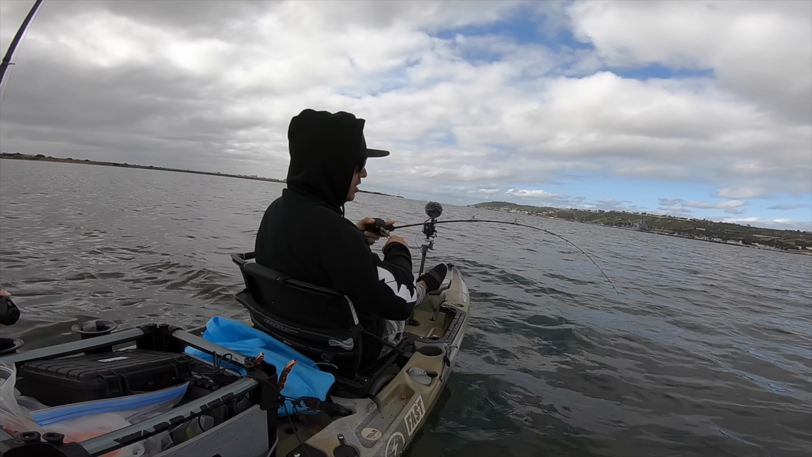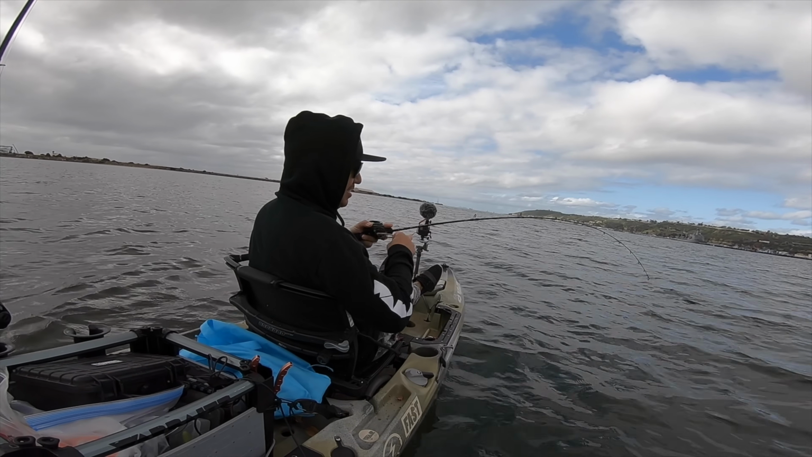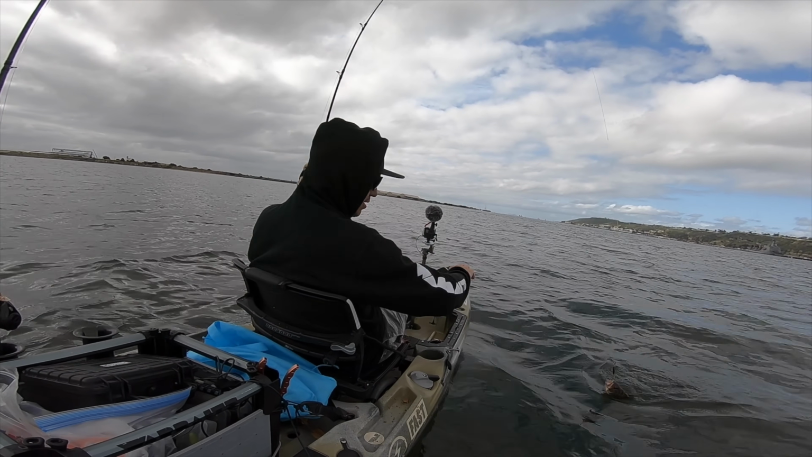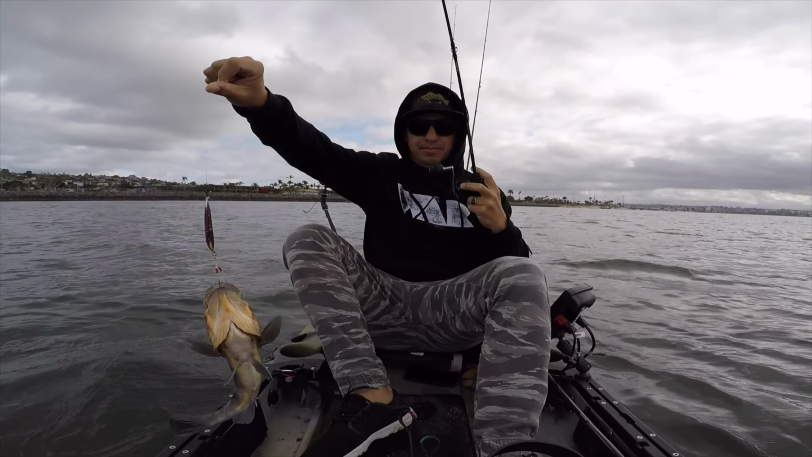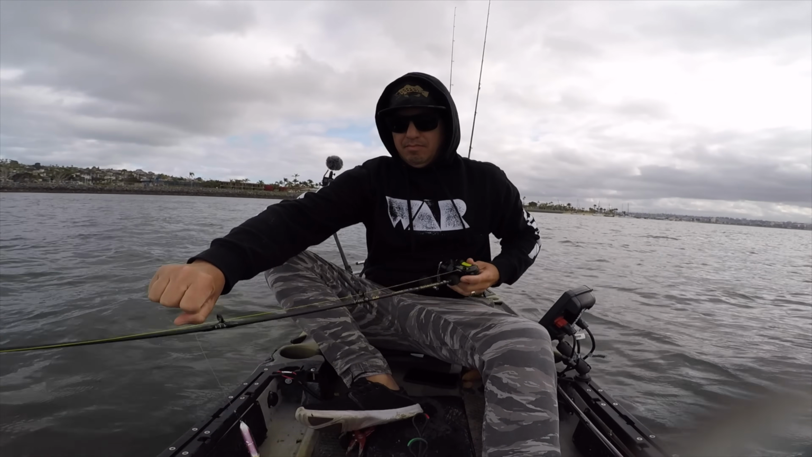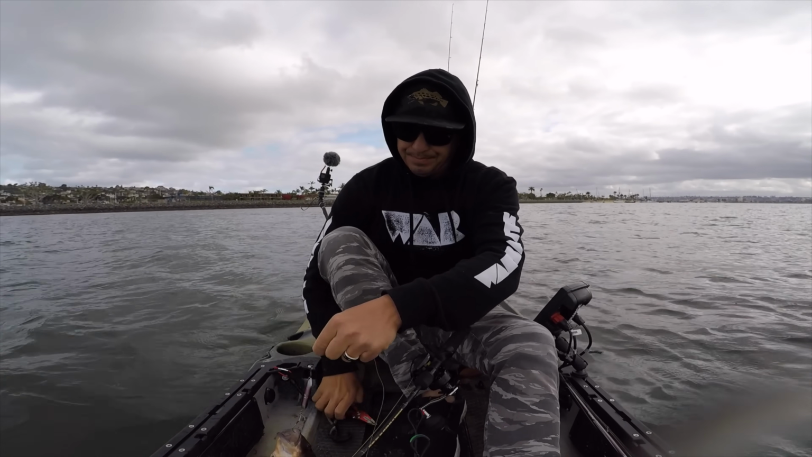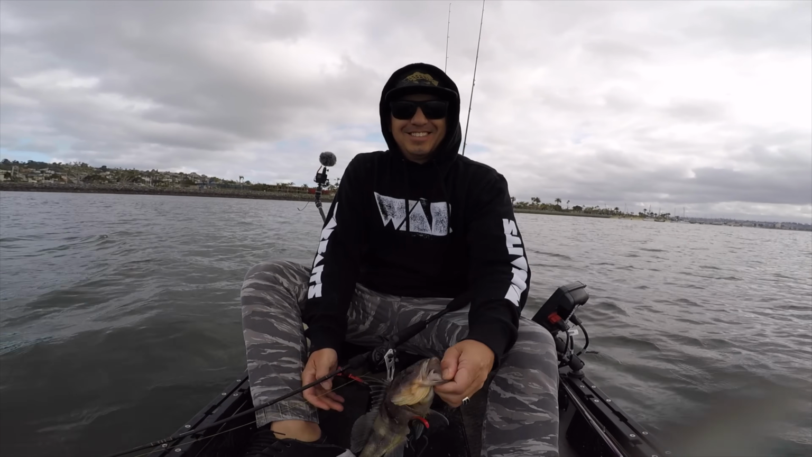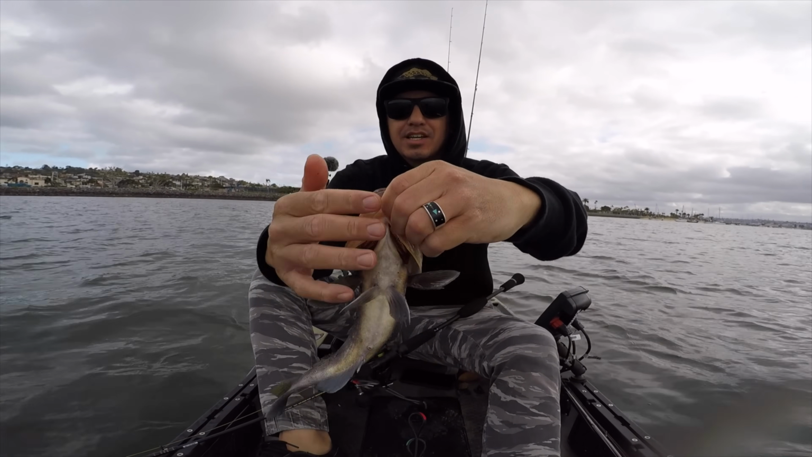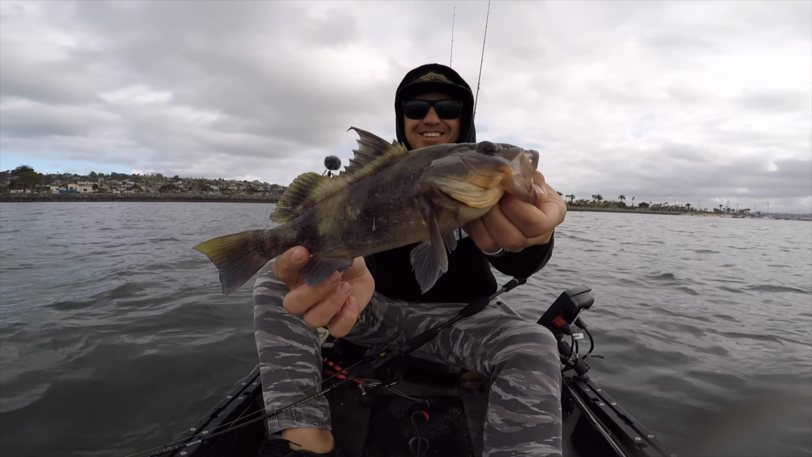Got one on the slow pitching jig rod. It's actually fighting back a little bit, so it's a small guy though, that's for sure. Sand bass. Darker colored sand bass with those orange features. Good way to start it off. Nice little sand bass, darker guy. He's got that orange belly underneath. Questionable about what they're eating to make him turn that color. All right, we'll get him in.